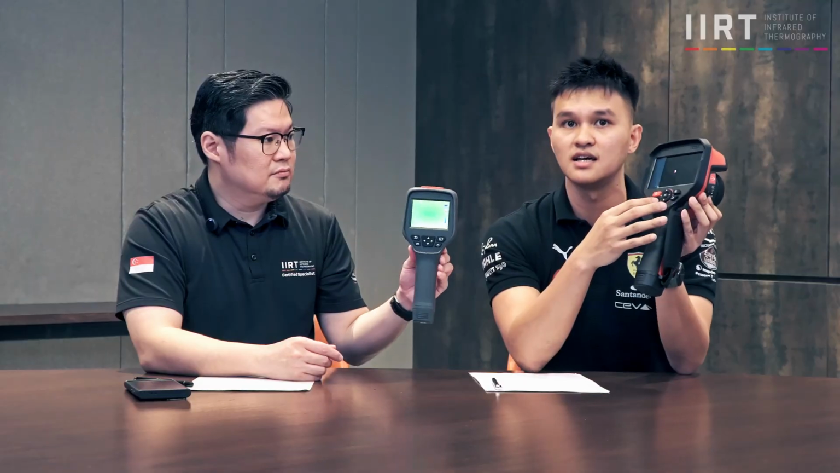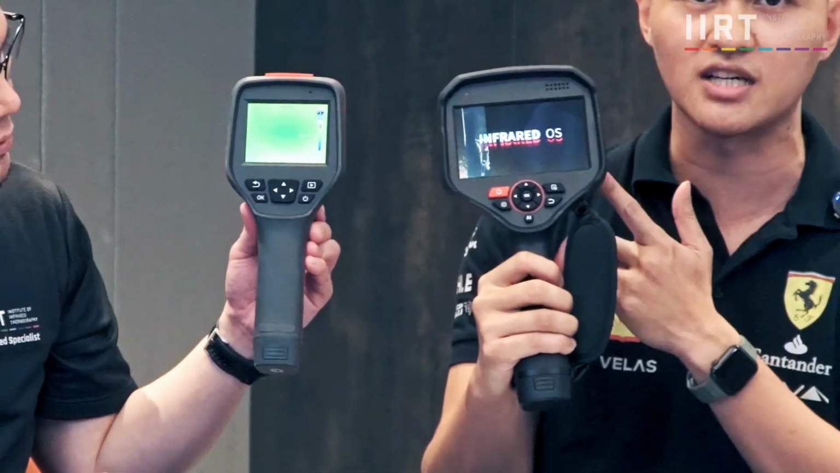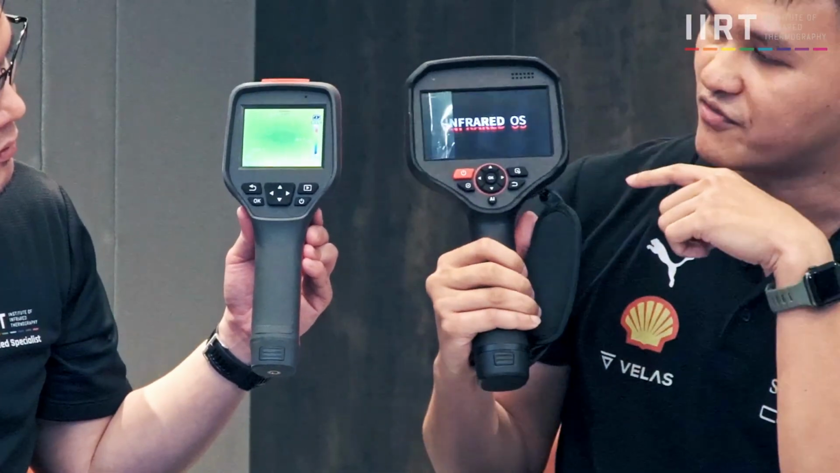One of the biggest drastic changes is the size of the screen. You can see that we are actually carrying a portable iPhone on here. So with this bigger screen, it allows you to see definitely more, and it has a higher resolution in terms of the digital camera.